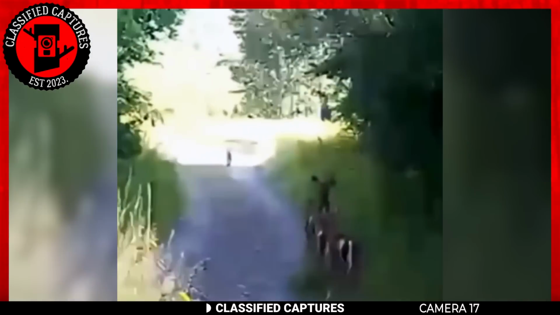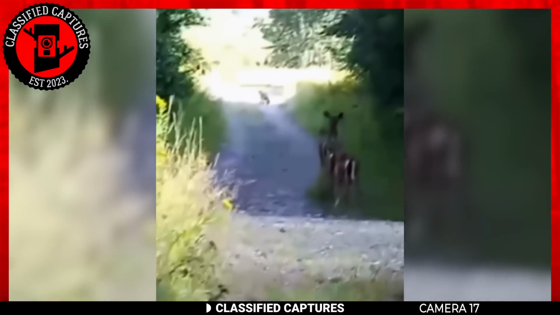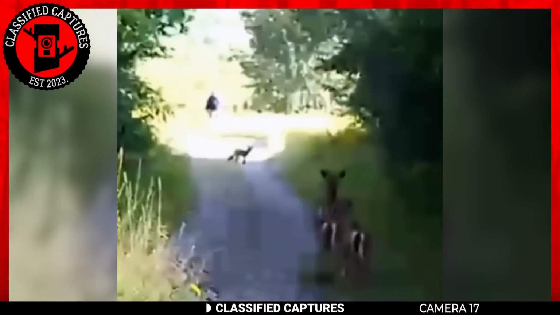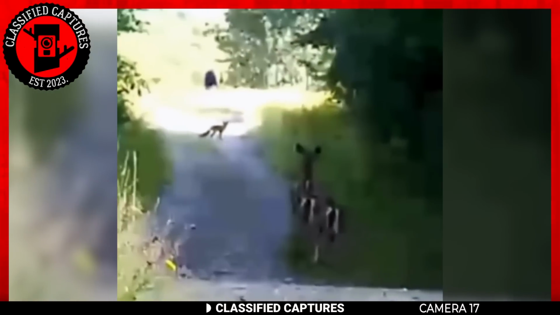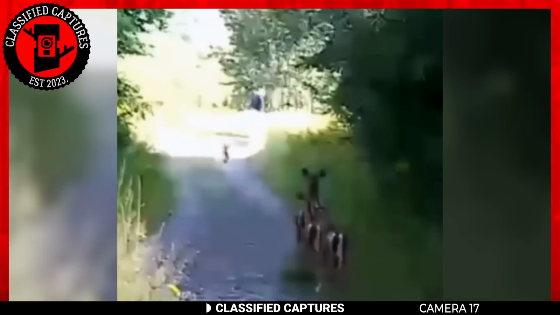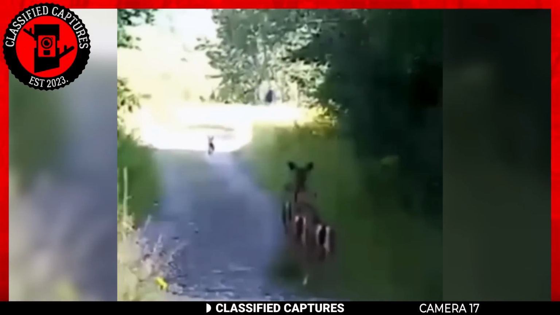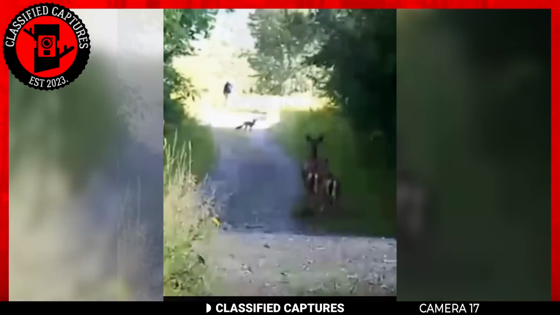Did you catch it? This enigmatic creature towering like a behemoth defies easy classification. It's certainly not your run-of-the-mill forest inhabitant. Bears? Well, they're not typically known for their bipedal strolls, so what's left in the realms of legendary woodland mysteries? None other than the elusive and legendary Bigfoot. Or do you not see it?